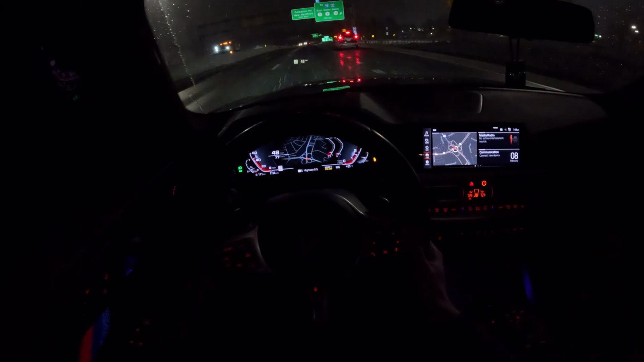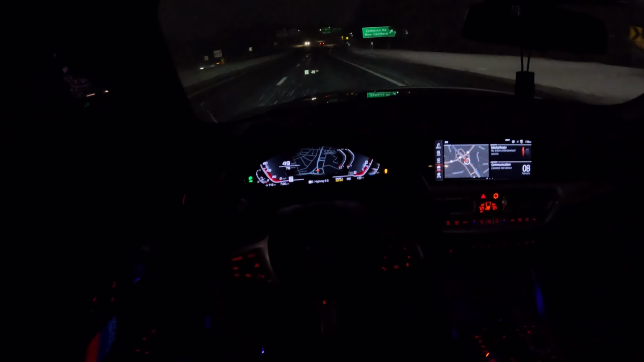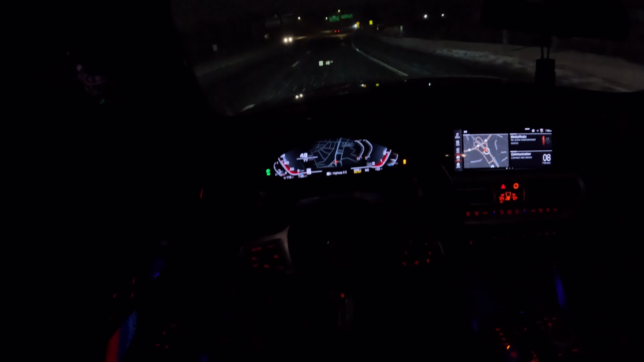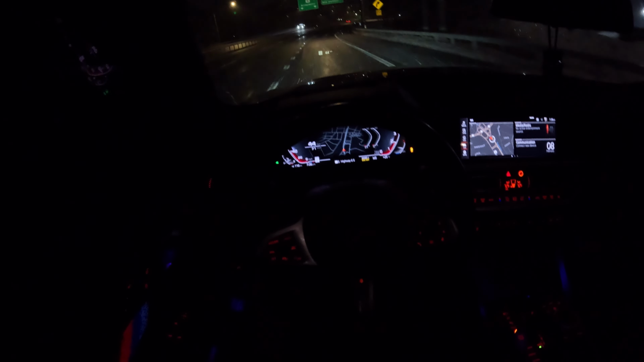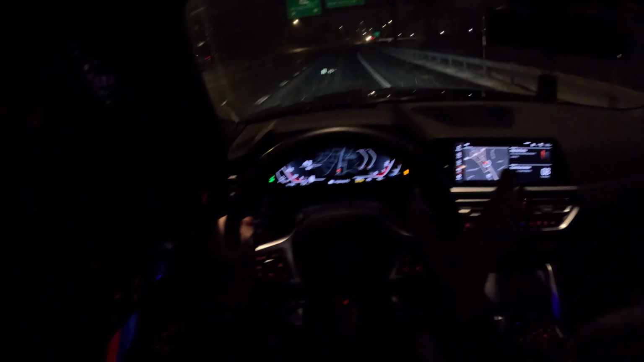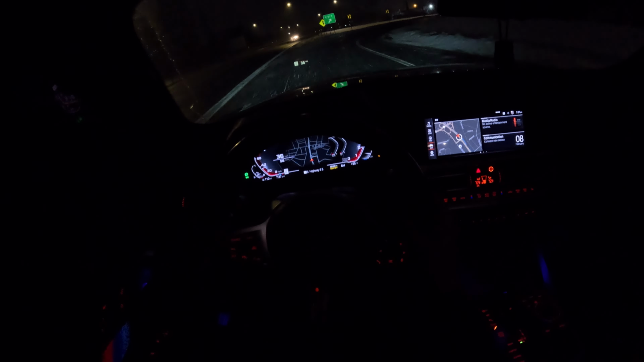Because again, it's still cold. I got skinny ass tires on, so I'm hoping the quarter mile will be mid 11s maybe. That'd be nice. I don't see why it wouldn't. As long as I can get a good launch, it should be somewhere in the mid 11s.